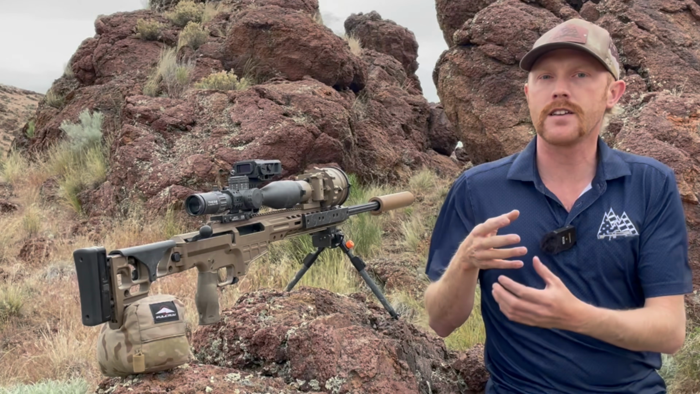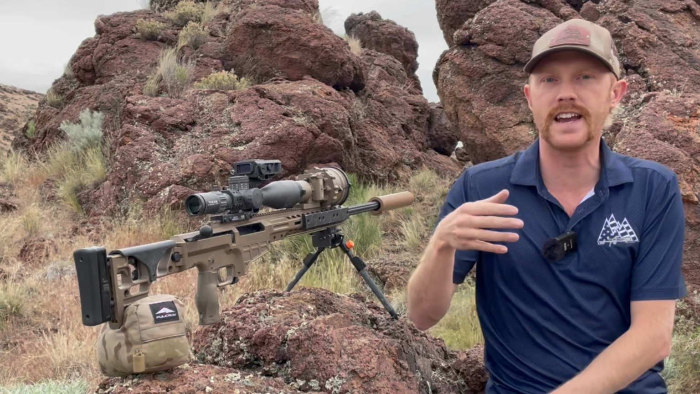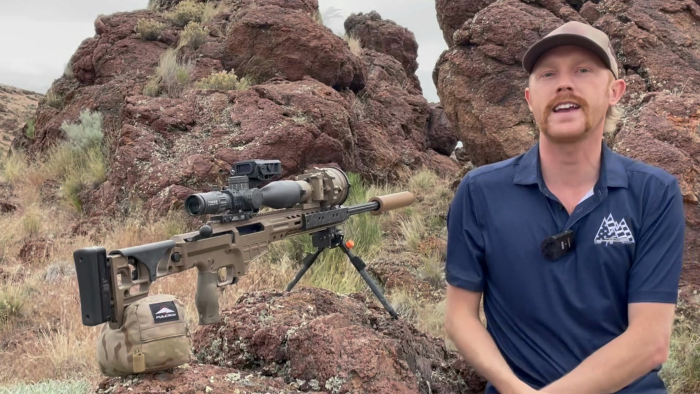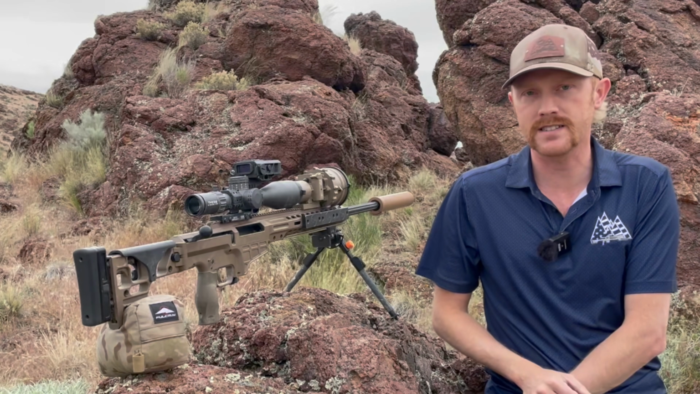Also after dark, things like mirage are much less. So you think about shooting long range in the daytime, especially high humidity, that target looks like it's just floating in water out there. It's really frustrating and it's hard to get consistent impacts downrange. You can even see it at the 100-yard line when you try to zero.